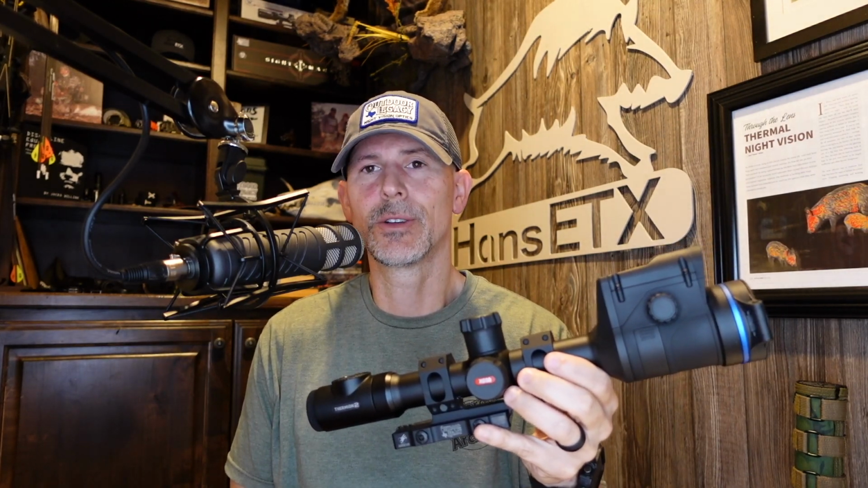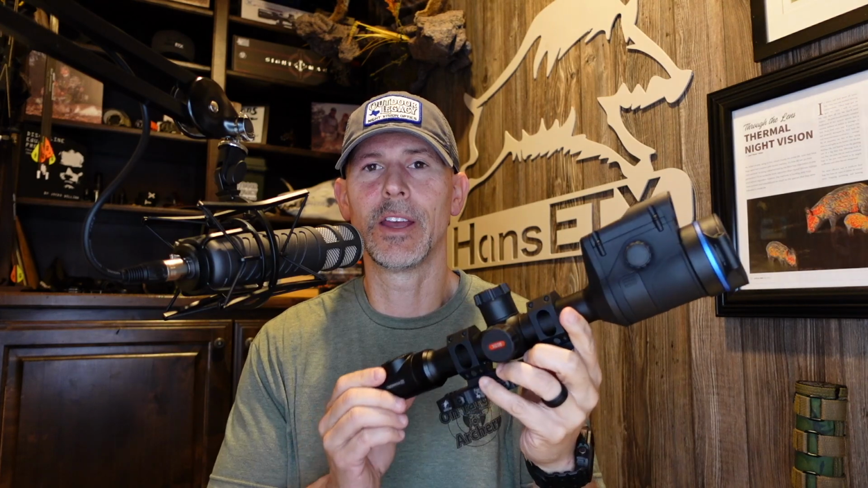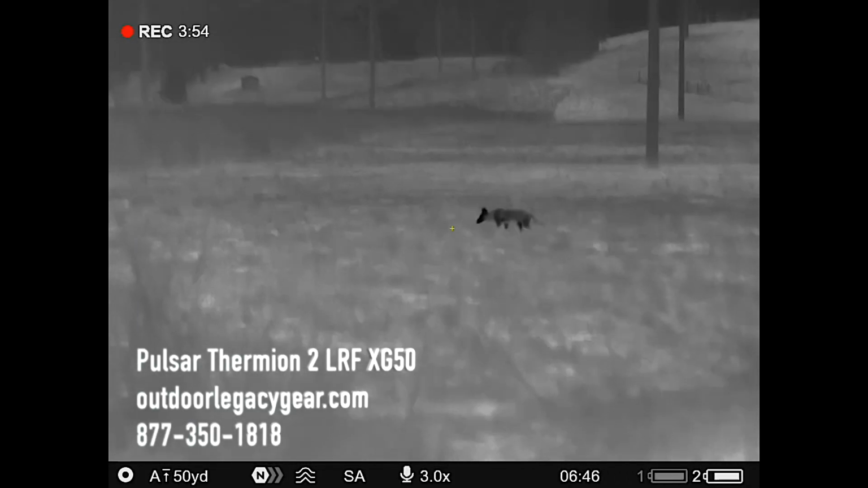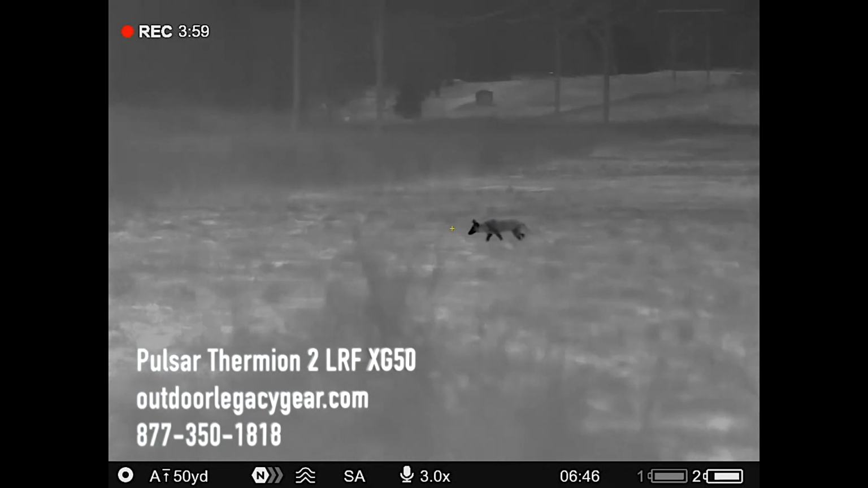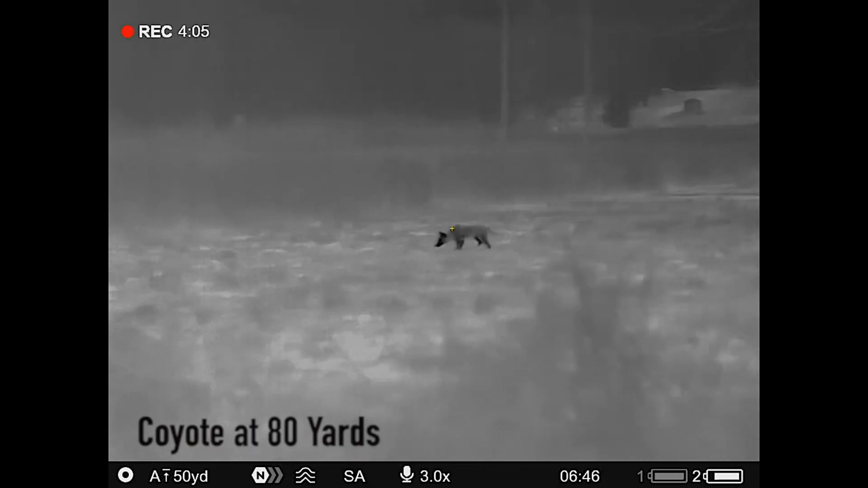The picture image compared to both, it's no secret. The XP50 is slightly more sharp of a picture image. I wouldn't say it's night and day difference, but the XP50 has a slightly sharper picture. But if you need more magnification, I would not choose the XP50 over this XG50. This still has great picture image, a 640 resolution, and you need to buy an optic that has the correct base magnification, not necessarily the optic that might have the sharpest picture image, because you'll really start to tell the difference as you take longer shots with that higher magnification level.